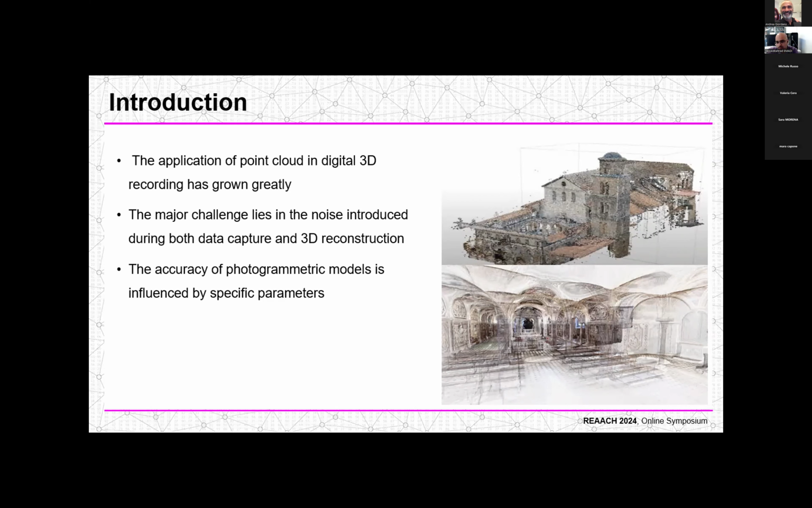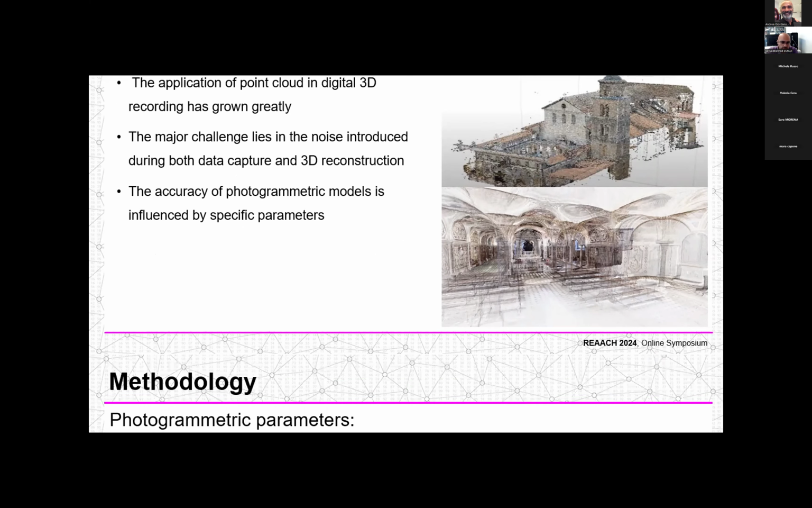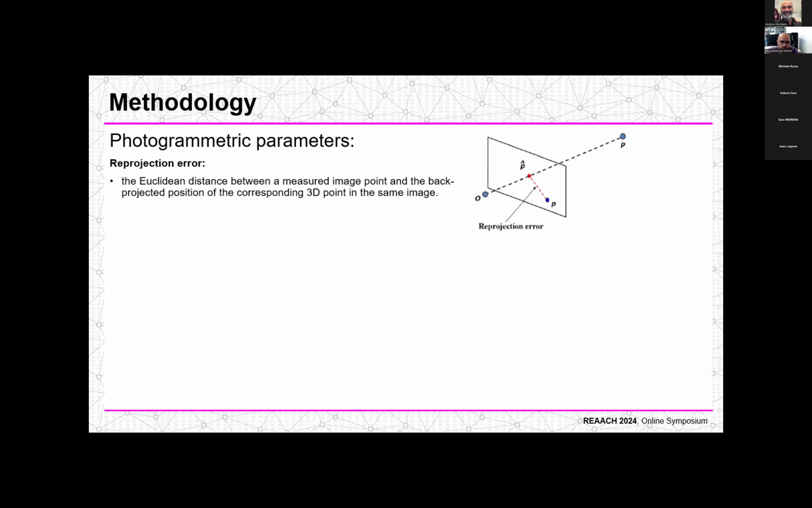This presentation aims to evaluate and optimize various structure from motion parameters to enhance the accuracy of 3D reconstruction. In order to evaluate the role of different parameters, firstly, the work individually analyzes several photogrammetric accuracy parameters in a case study to verify that a single parameter is not sufficient to filter noise from a photogrammetric point cloud.